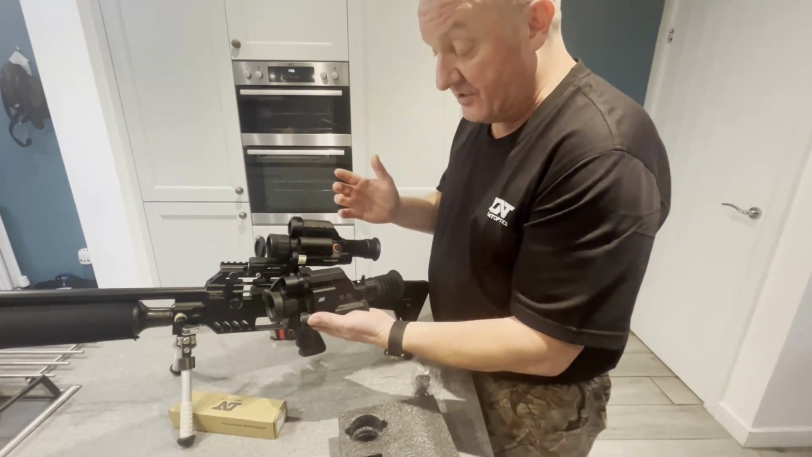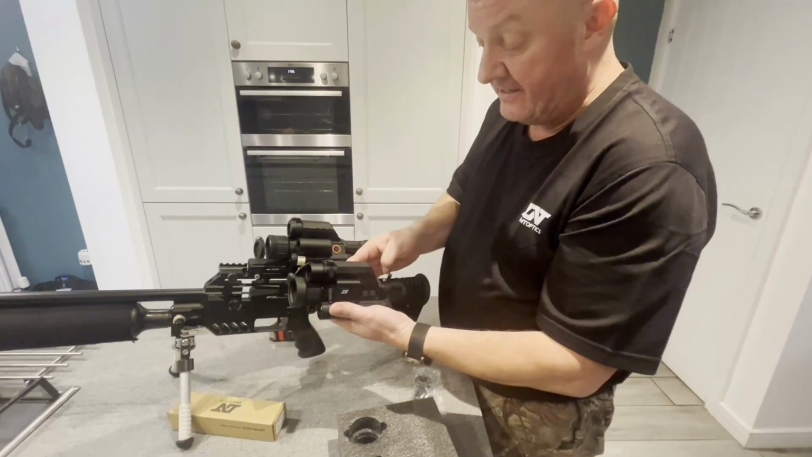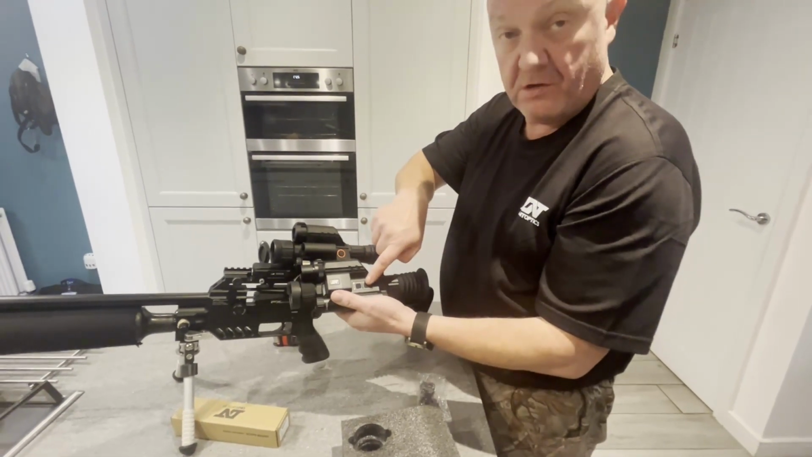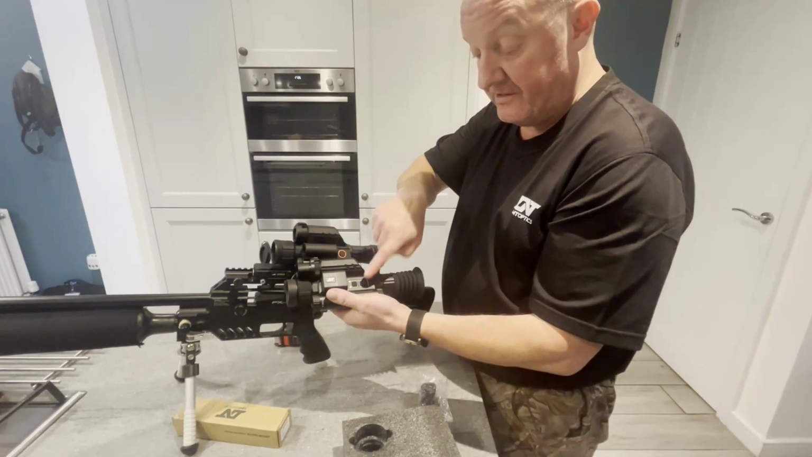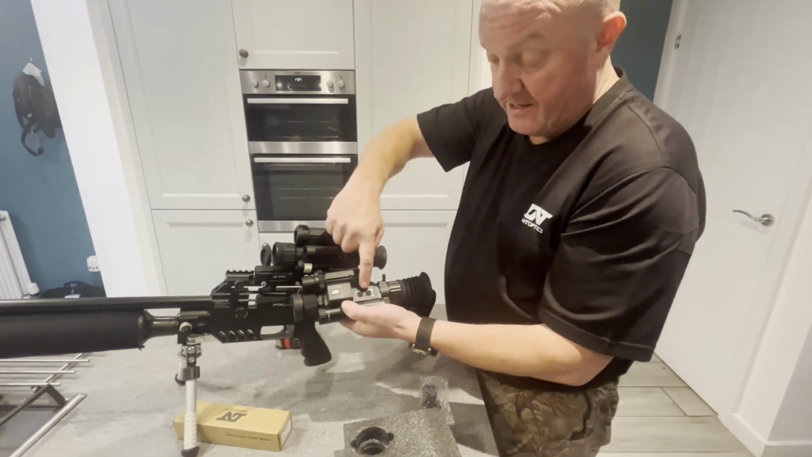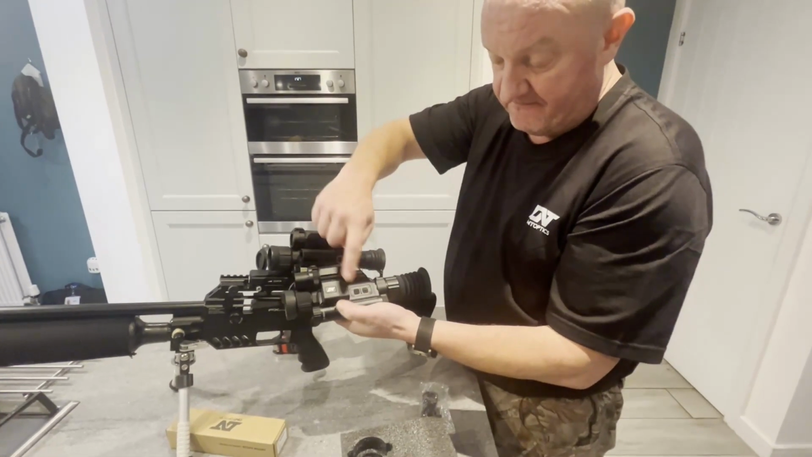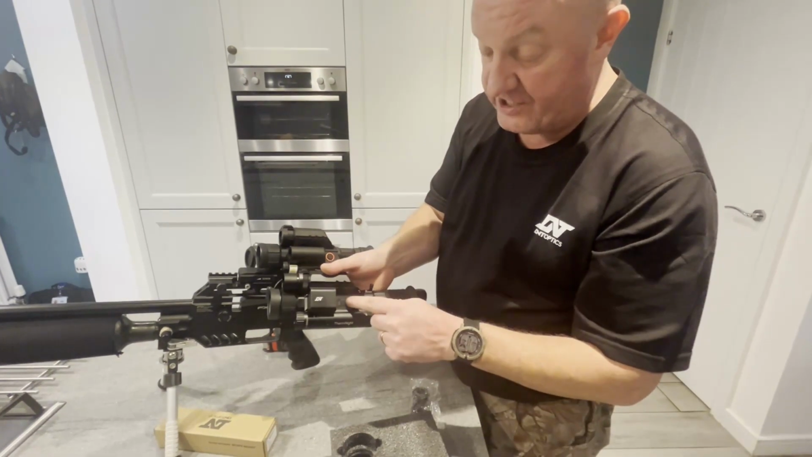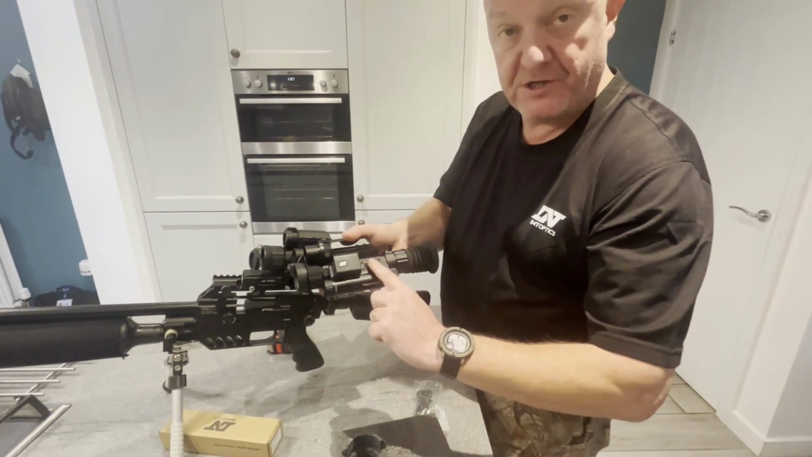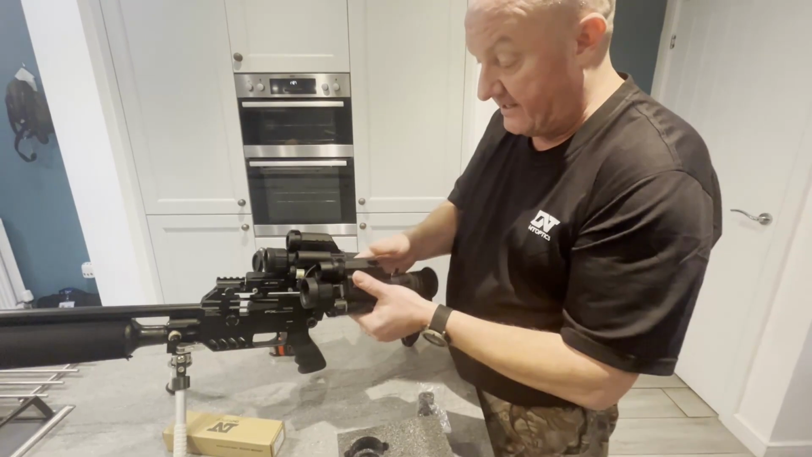The key differences on this that I can see initially is the toggle button for the thermal and day and night, the rangefinder, the square, but you have got that real definite ridge there. So when you're fumbling in the dark and feeling, you know which one you're pressing. That's a really good idea.